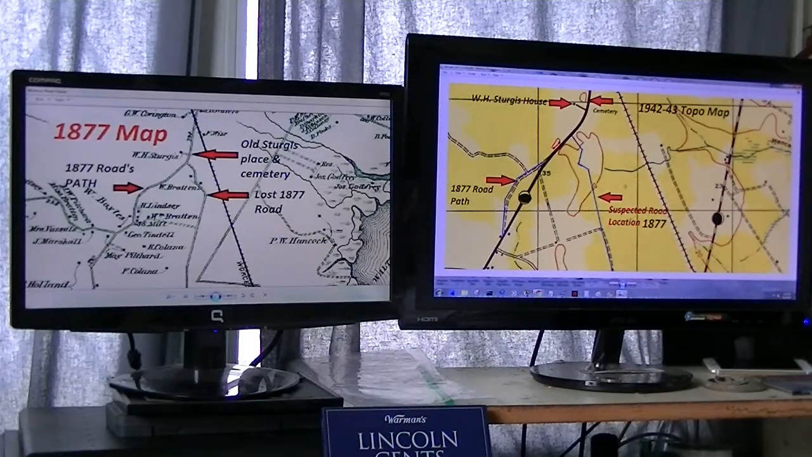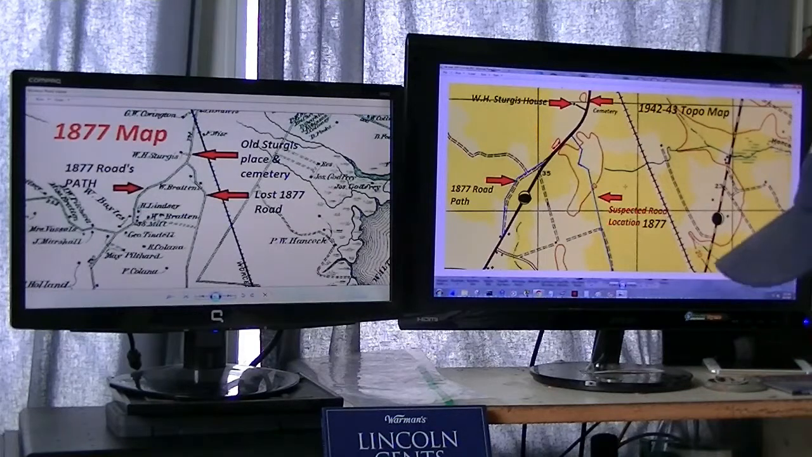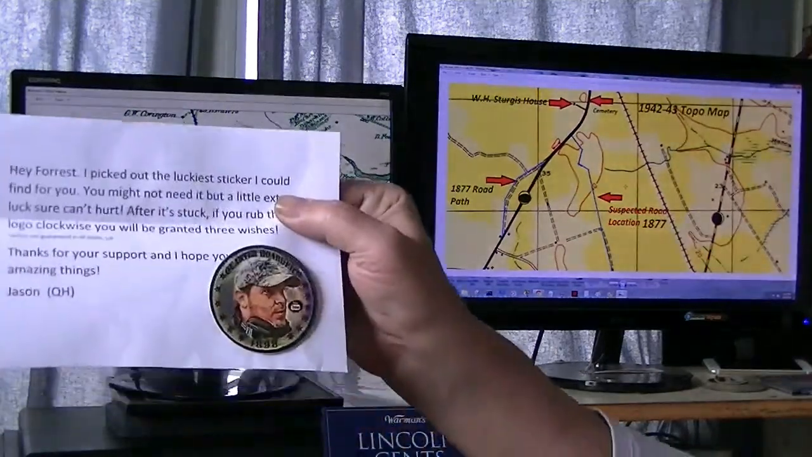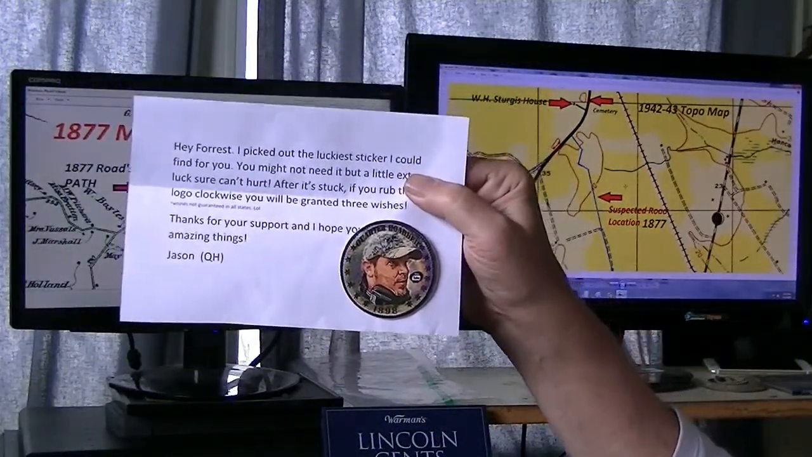And I got my Lincoln Cent book up here, but I don't believe I'm anywhere close to filling it like Quarter Hoarder has filled his. But it was kind of nice to get this in the mail from him. And it says, hey Forrest, picked out the luckiest sticker I could find for you. You might not need it, but a little extra luck sure can't hurt. After it's stuck, if you rub the logo clockwise, you'll be granted 3 wishes. Thanks for your support, Jason. And there it is, the Quarter Hoarder himself. So thanks, Jason. Really appreciate it.